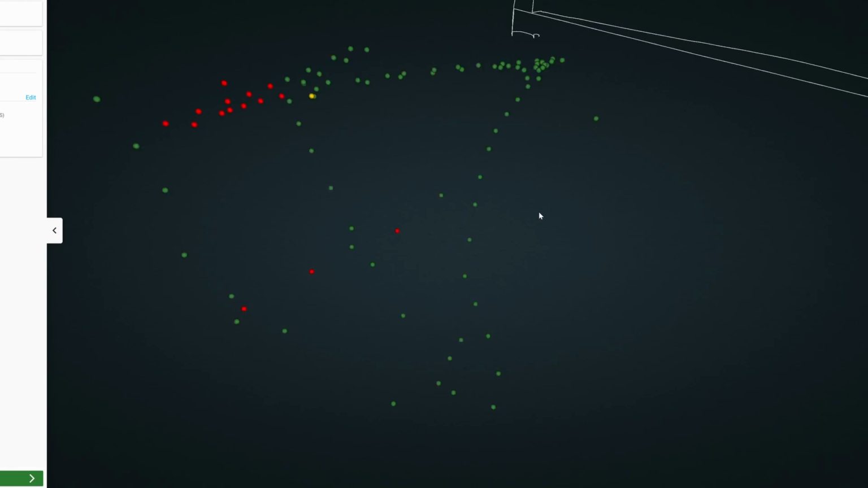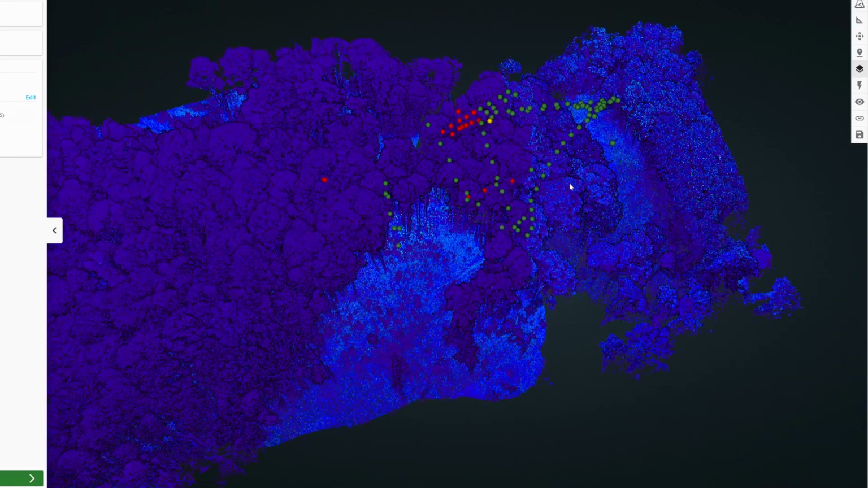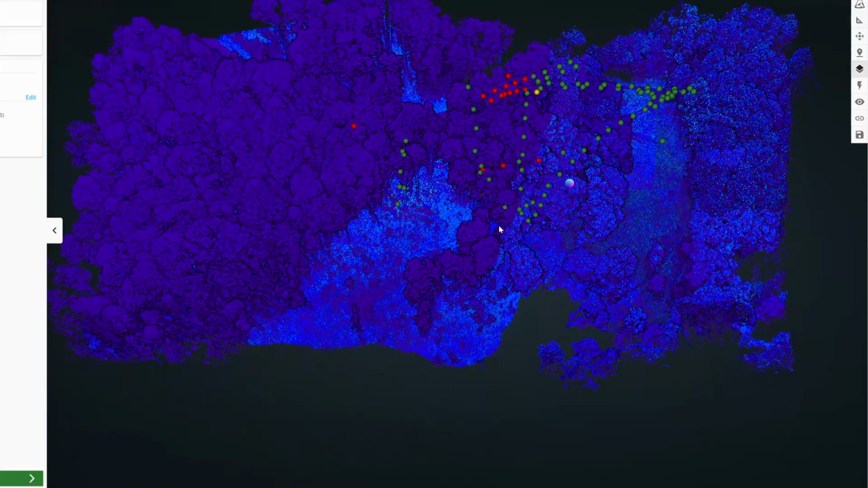And so what I did was I took this data set right here, I took my first flight, and then I took my SLAM, and I merged it together. Okay. So this is the merged data. You can see where the line is where they merged in.